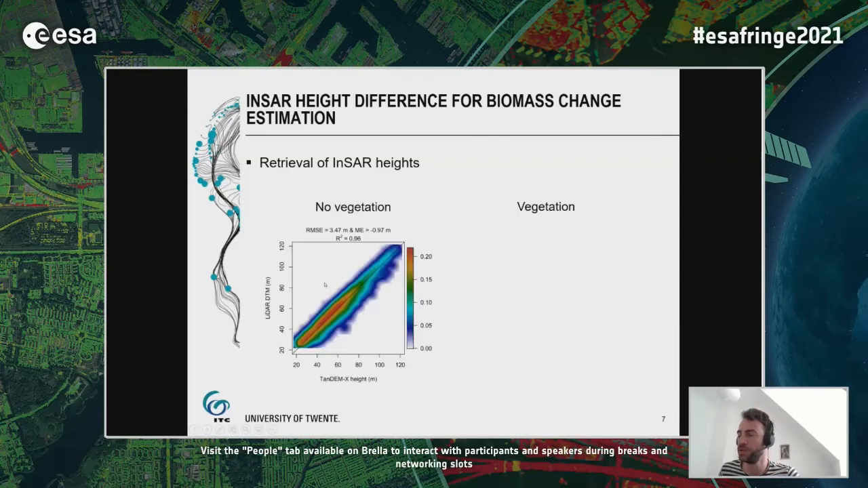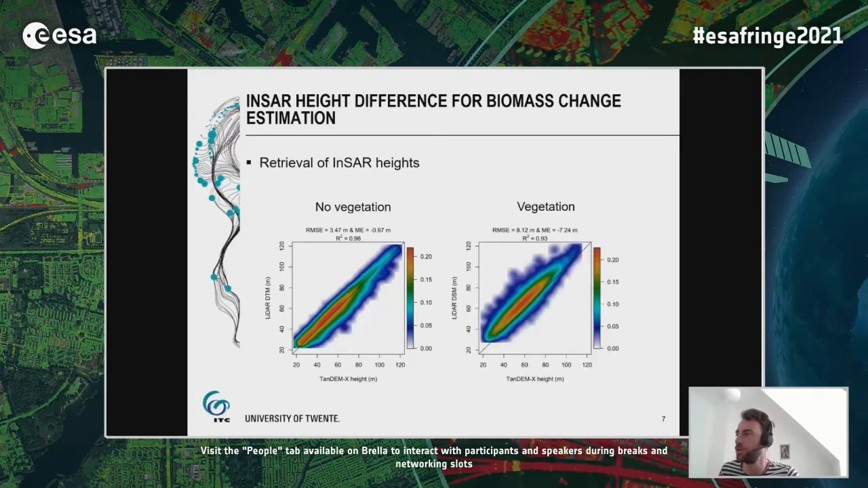We also tried to assess the accuracy of these InSAR height models with the LiDAR. In no vegetation, we saw a relatively good accuracy of the TanDEM-X acquisitions. In vegetation, due to the penetration into the volume but also due to volume decorrelation, we see a lower accuracy, with about 8 meter RMSE.